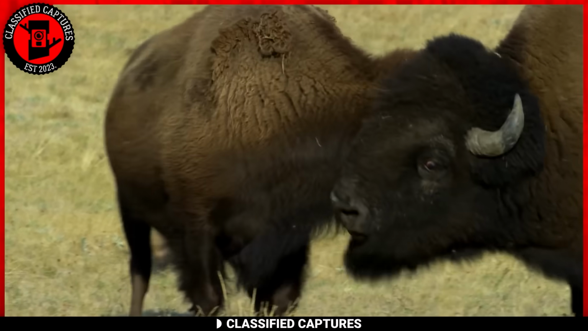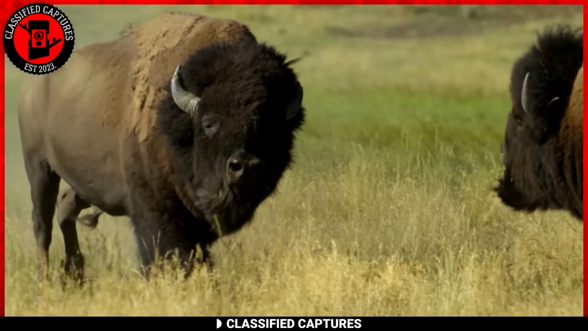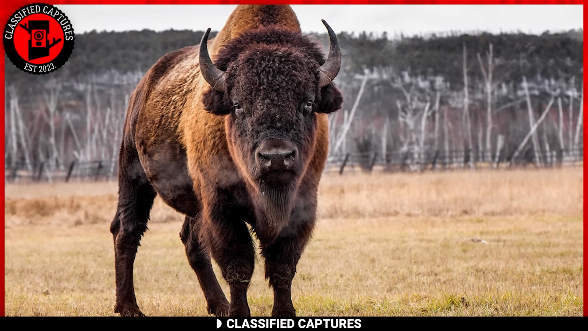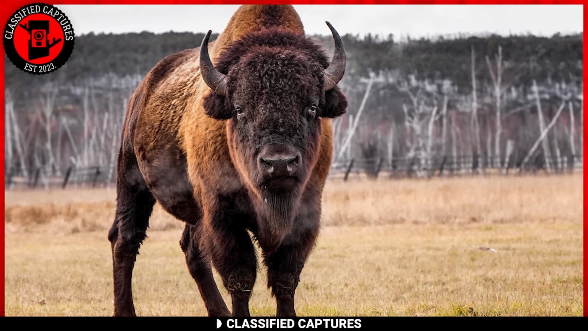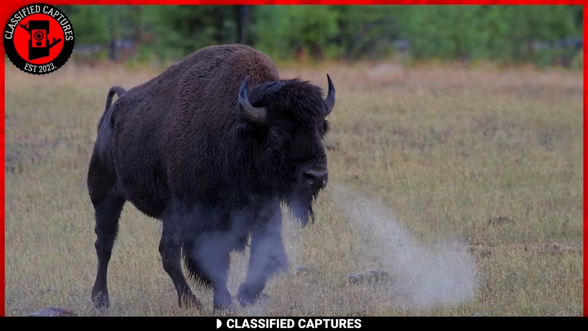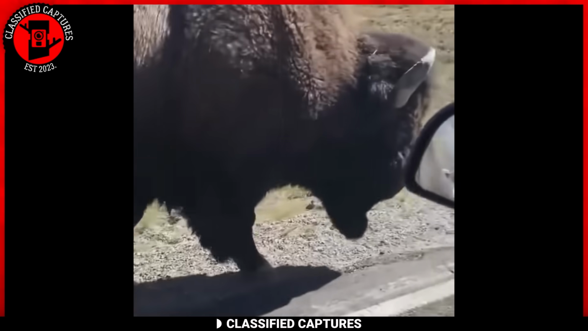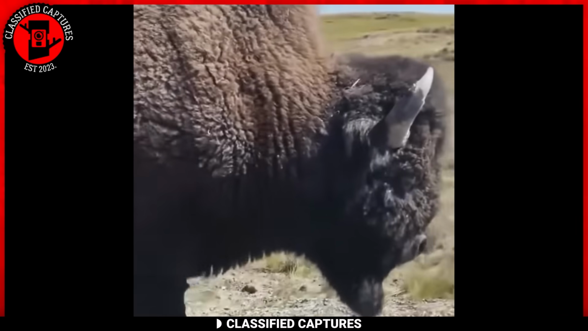Bison have a distinctive hump on their shoulders, a massive head with a long beard and curved horns. Their fur is dense and can vary in color from deep brown to nearly black. Bison are well adapted to cold climates and have a shaggy coat that helps them withstand harsh weather conditions.